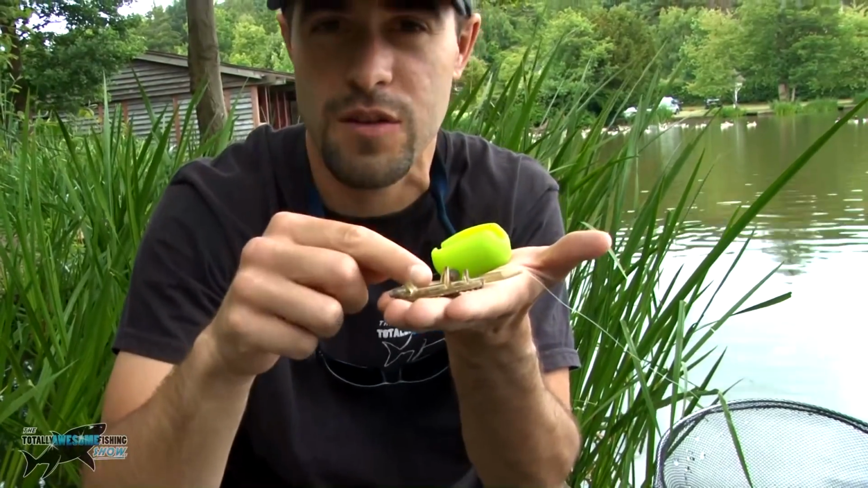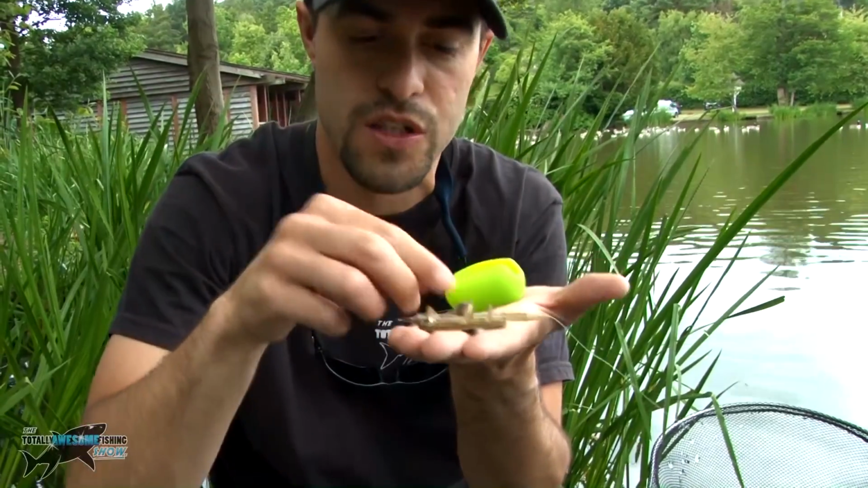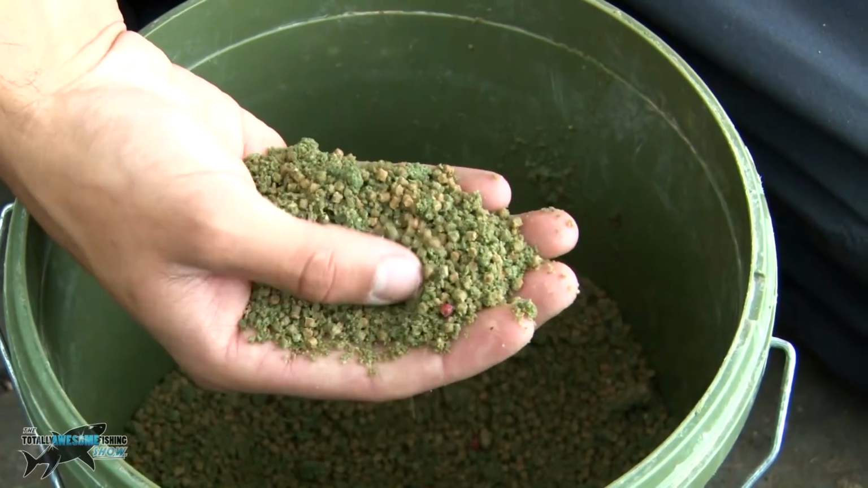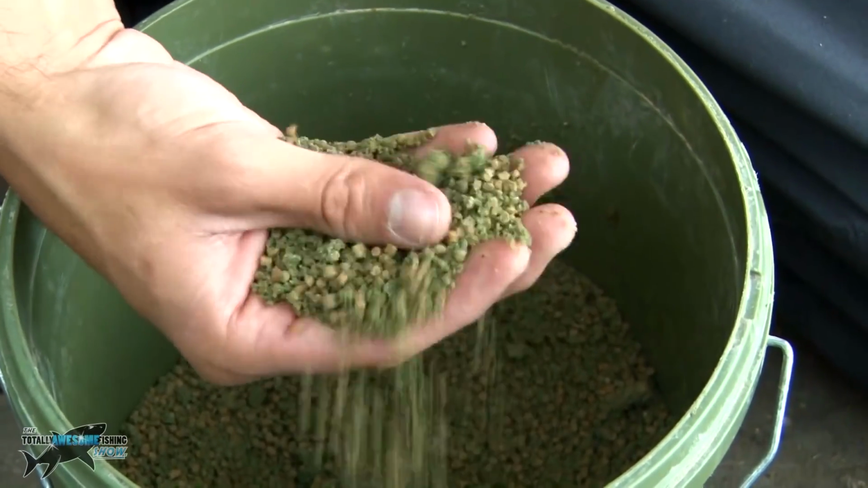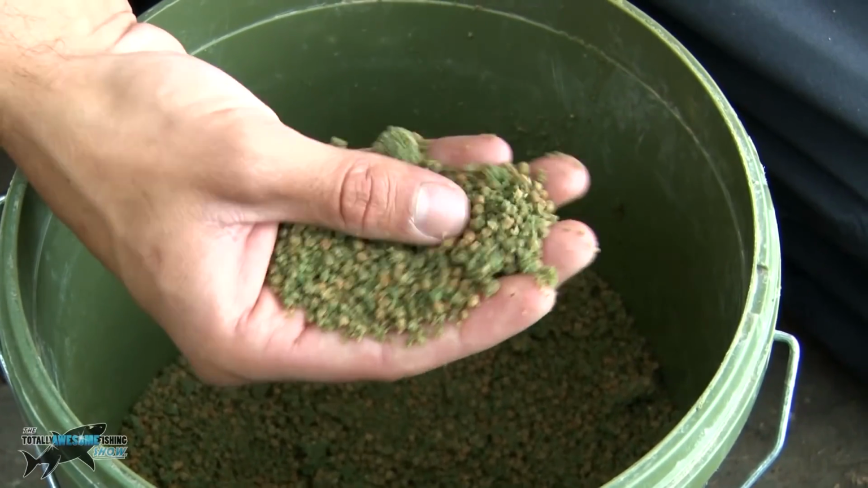There's loads of different types of feeder. The one I'm using today is a method feeder. Let me show you how it works and what bait I put in it. In this bucket here I've basically got a mixture of 2mm carp pellets. They're the very tiny pellets you can see there, and the green powder is betaine green powder. So that's my ground bait.